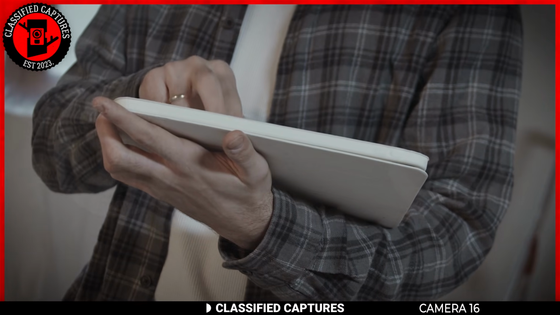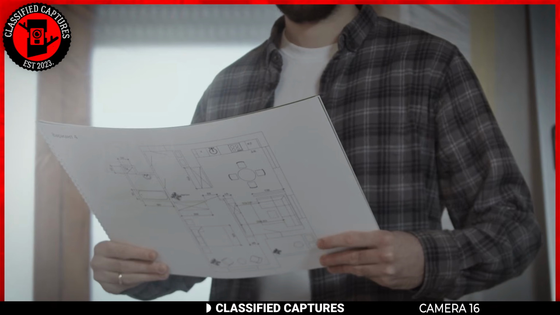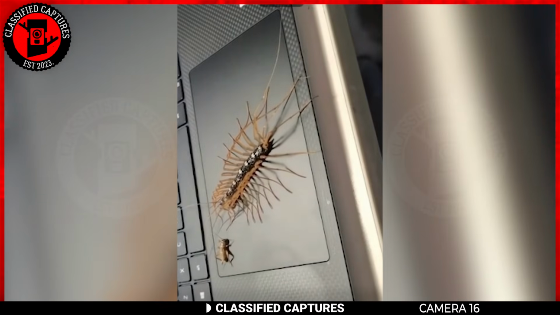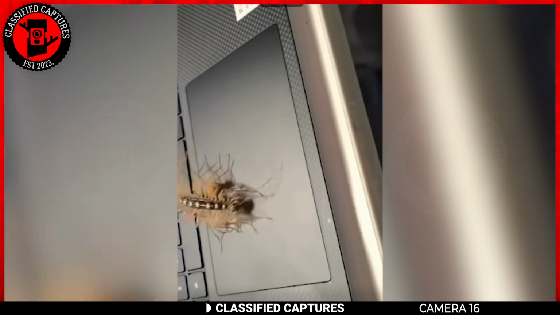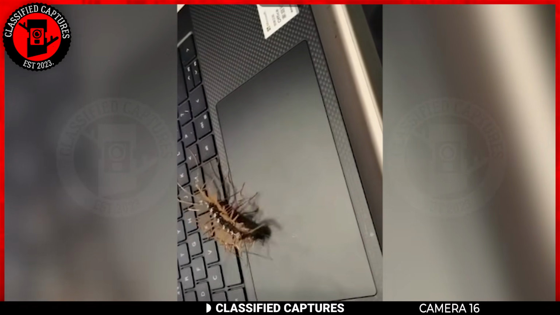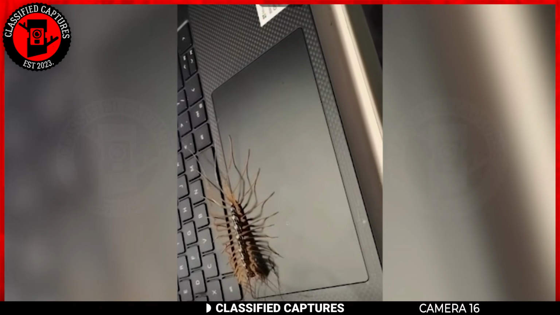Story time. Days prior, I decided to do a little office makeover, right? You know, dusting off the cobwebs, making things spick and span. And guess who decides to crash the party? Mr. House Centipede, or as science calls it, Scutigera coleoptrata. This little dude is like a tiny yellowish-gray acrobat with 15 pairs of legs. Quite the leg day enthusiast.